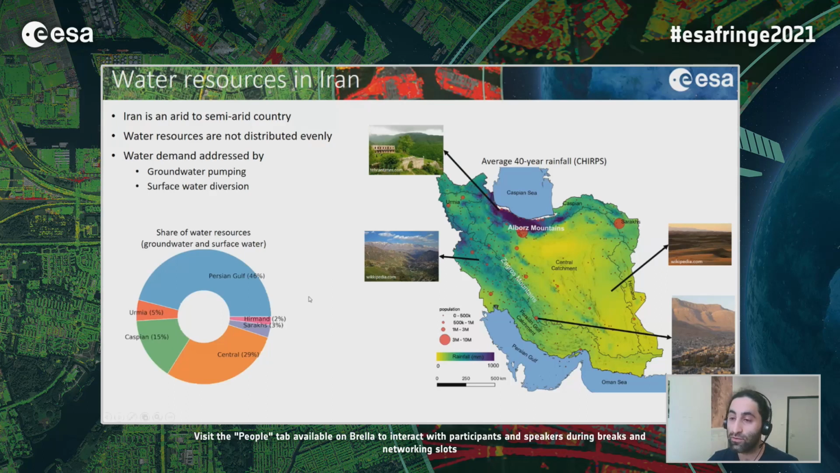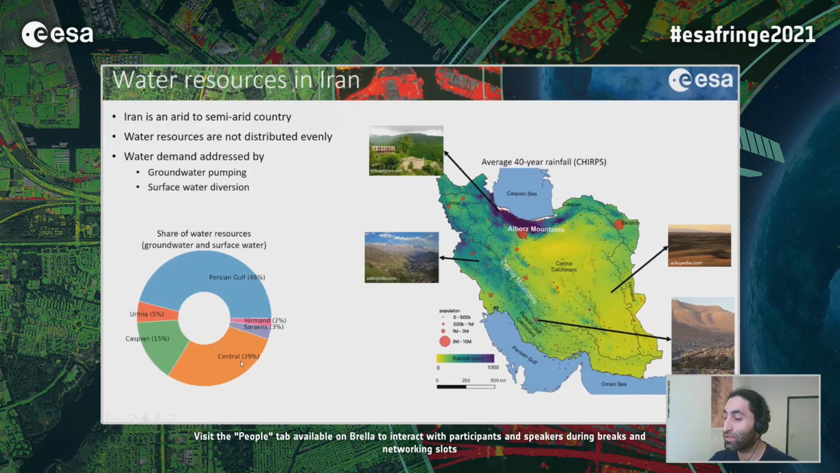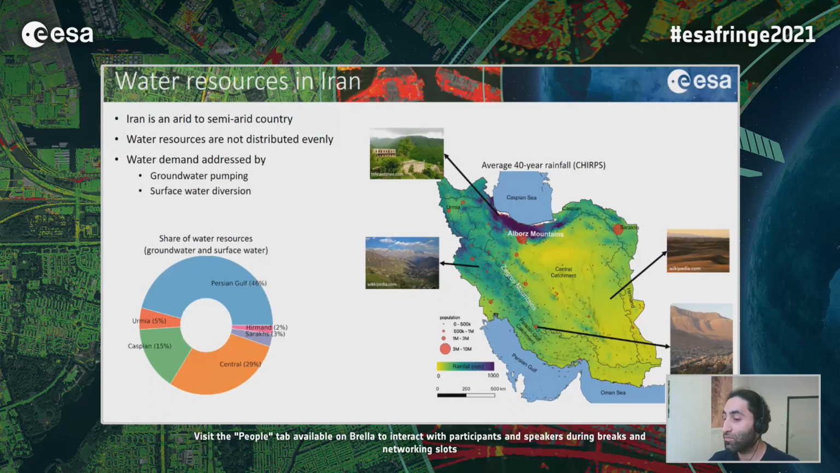If we look at the share of water resources, both groundwater and surface water, we see that, for example, the Persian Gulf catchment has almost half of the country's water resources, but the Central Plateau catchment has only 30% of the water resources. So to meet the great demand in the central part of the country mainly, the demand is addressed mainly by groundwater pumping or by surface water diversion.